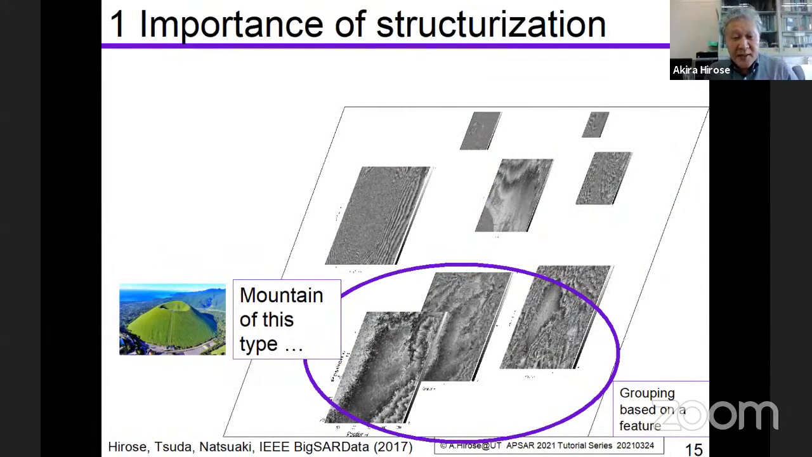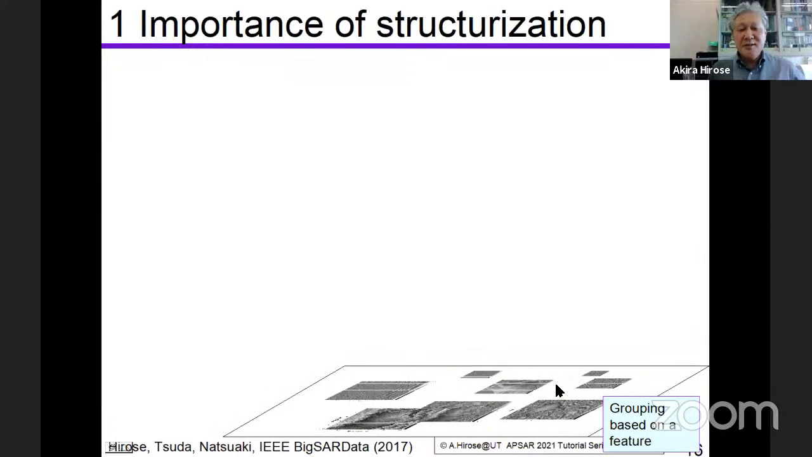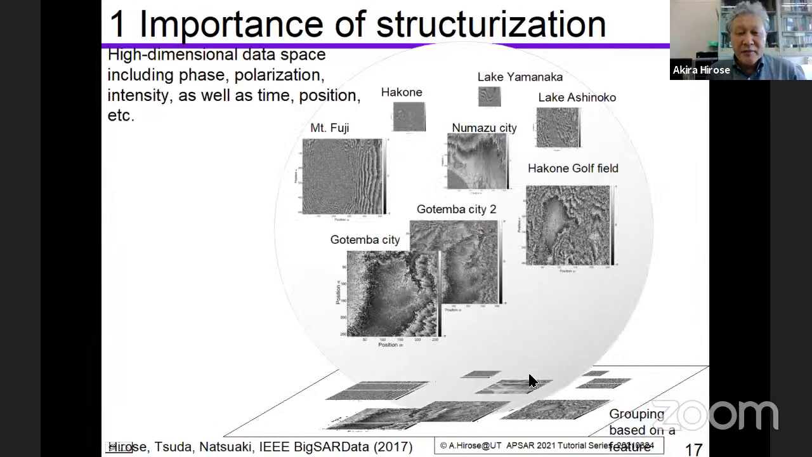That is, if we want to gather mountain data similar to this mountain, then we will access the data center to get the similar data, grouped beforehand based on the feature. In this case, the shape of the mountain and also the changes of the shape. But this is one aspect.